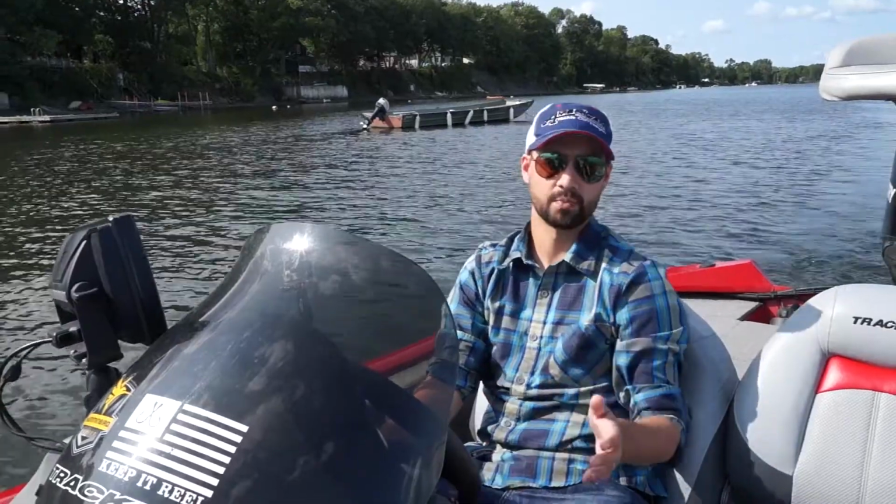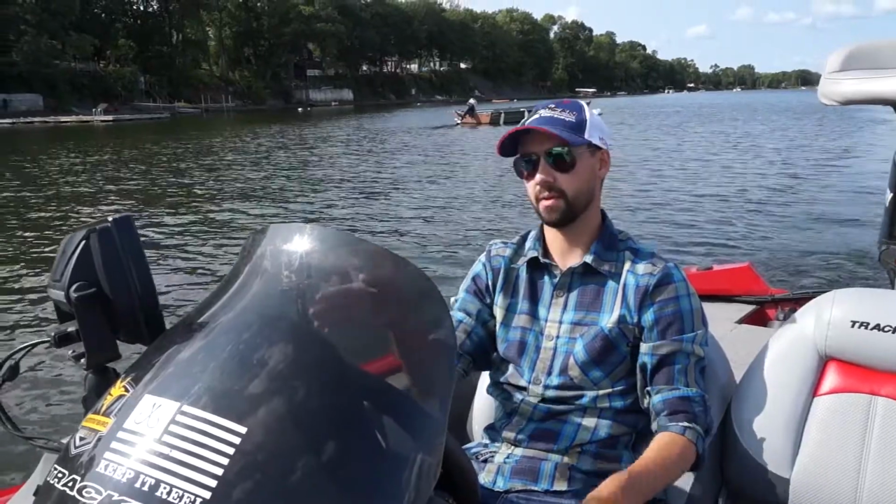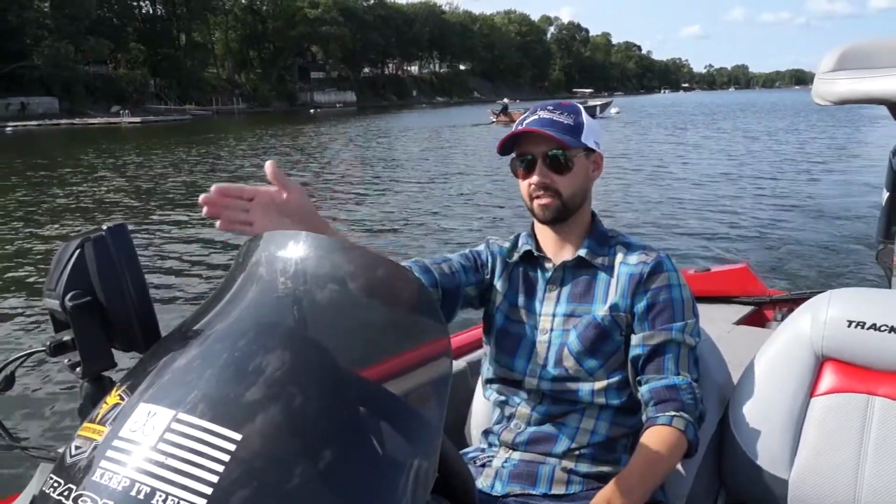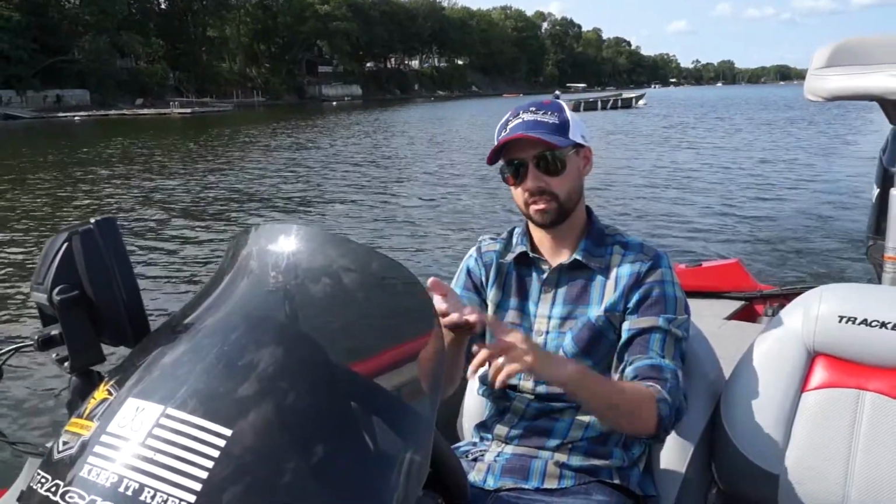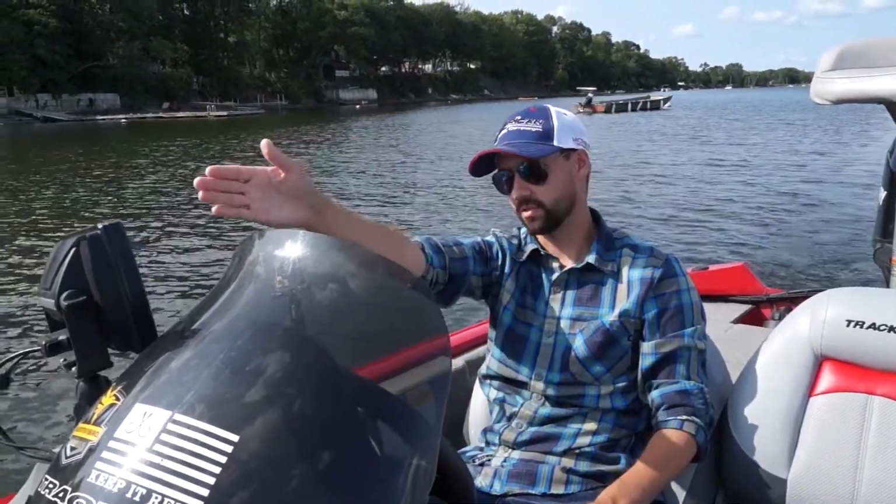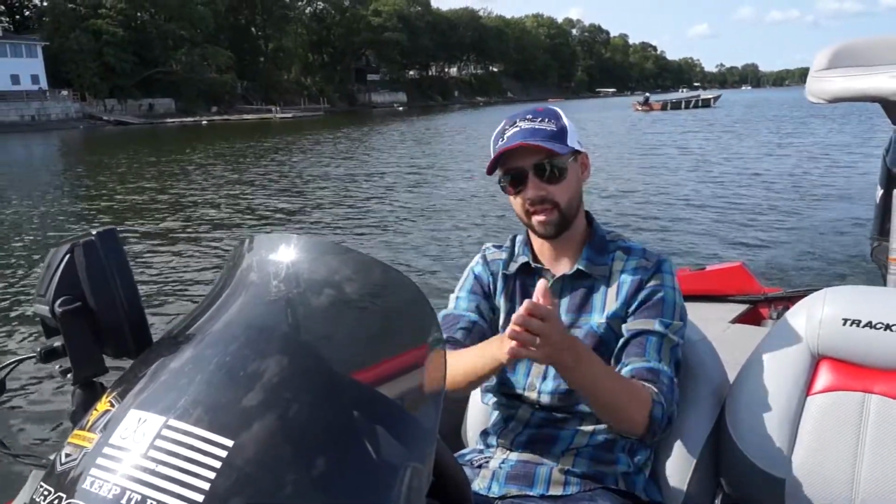So what I want to do in this weed line is I want to either fish parallel to it, so I'll get right up in the same line I'm in now, kind of cast to it, make long casts with either a search bait, so either a jerk bait, chatter bait, something like that, so I can fish that entire weed line and see if anything will pop out, smack it.